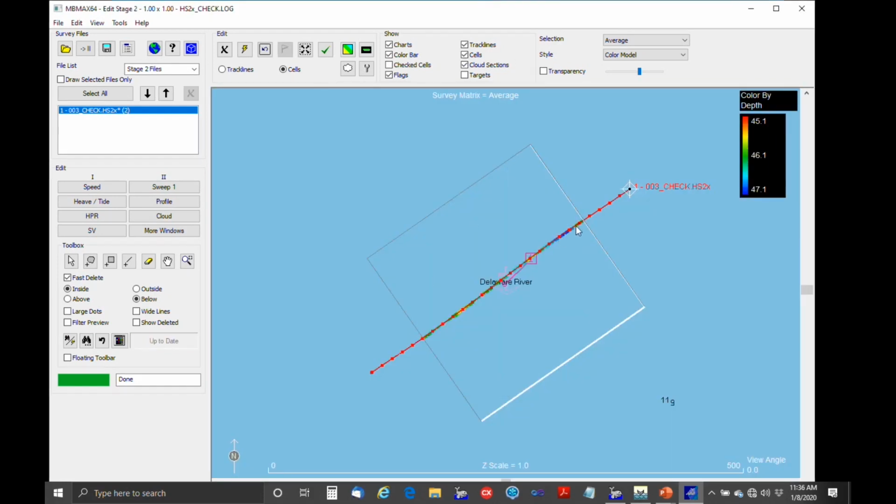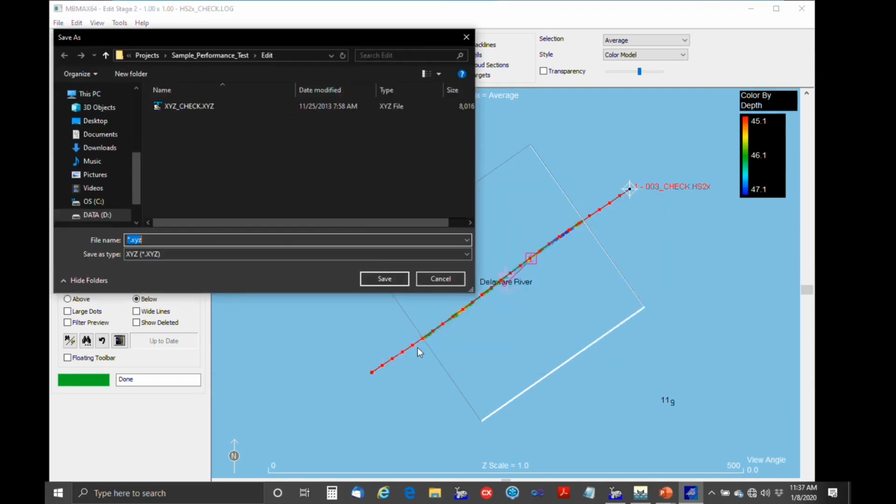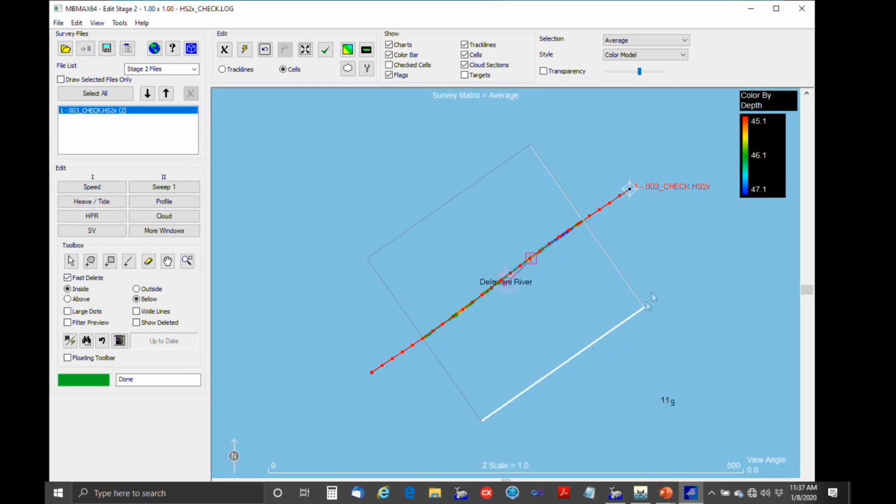Okay, so you can see what we've got is just the soundings underneath the track line, and then we'll save this out to XYZ all points. Let's just call this SB check. Close. Okay, so let's just get out.